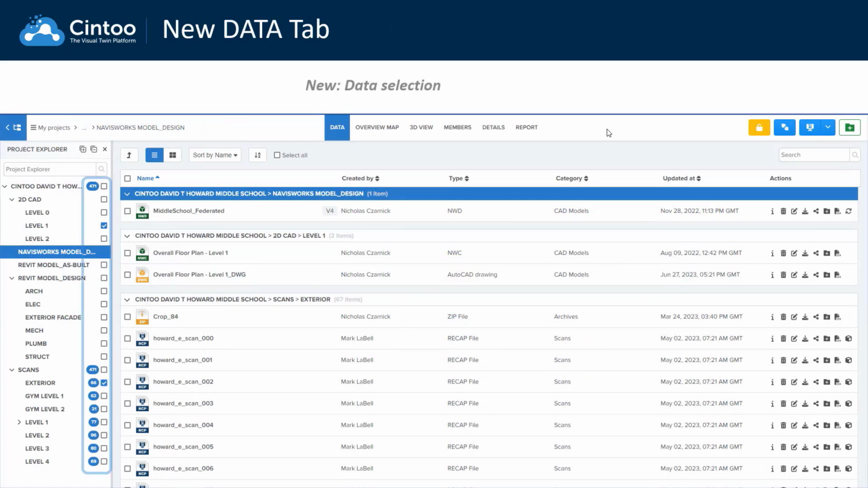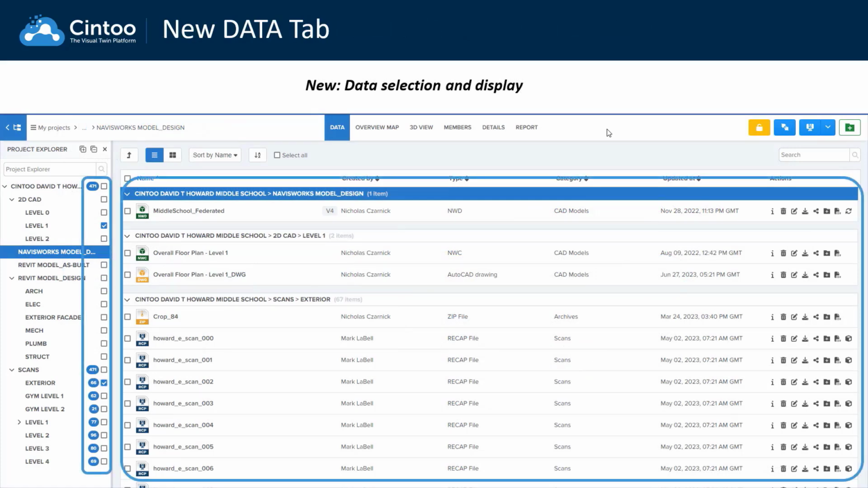Now you can select and display multiple work zone folders together in the main view of the Data tab. Easily search, select multiple items, and download all the files you need from Cintoo.